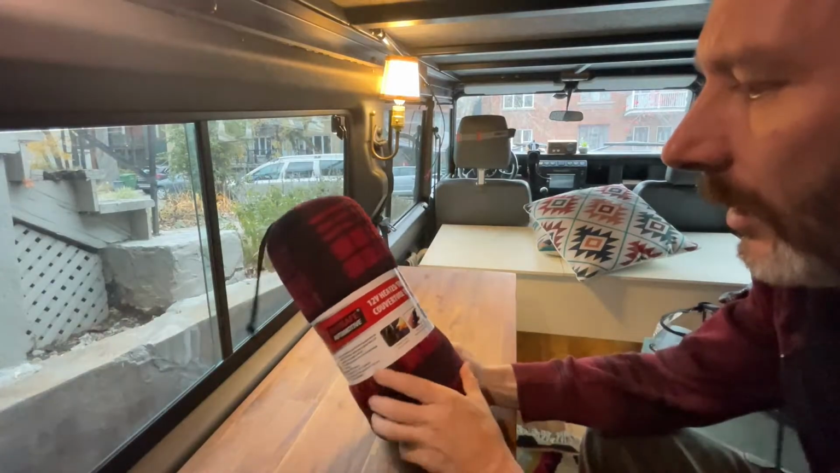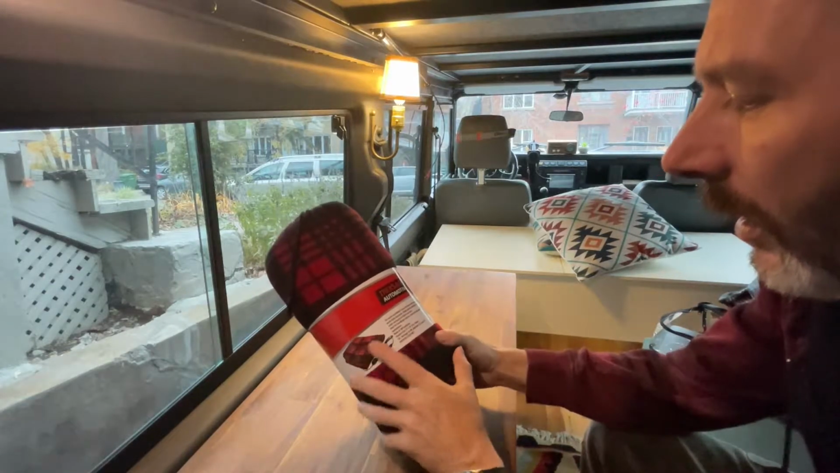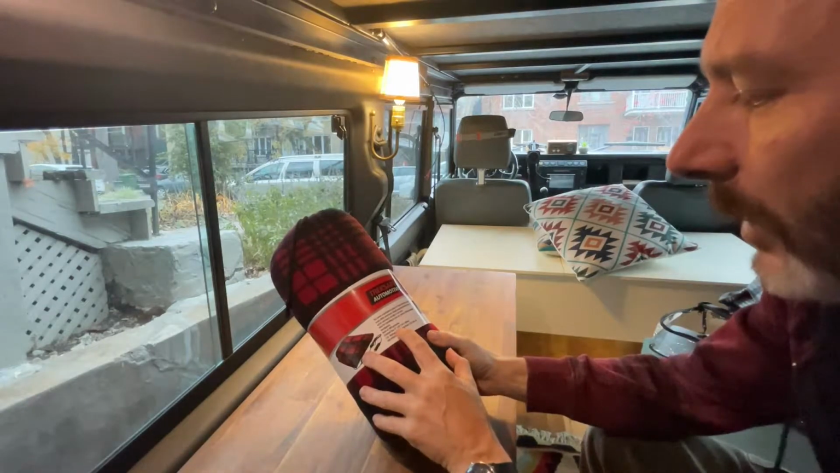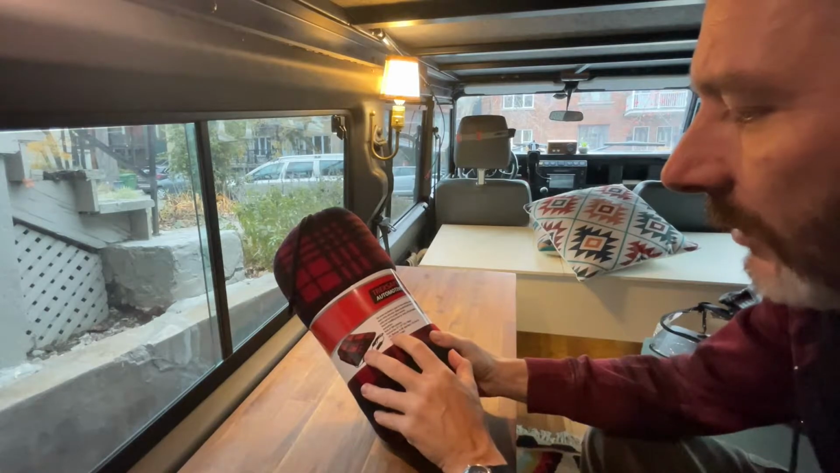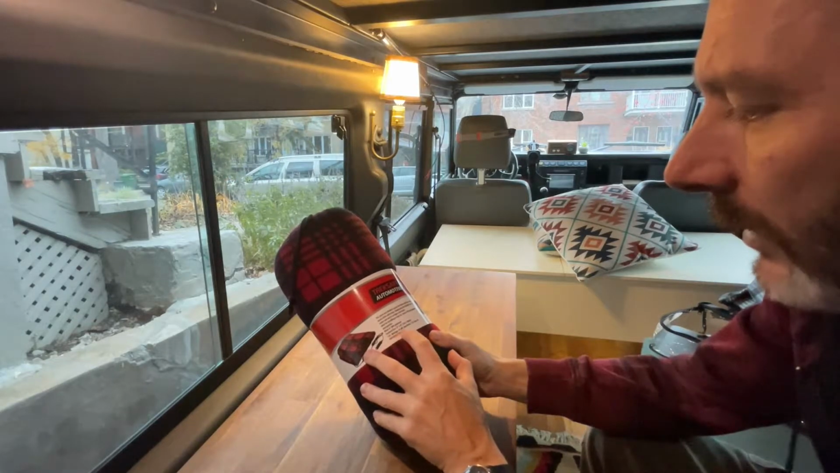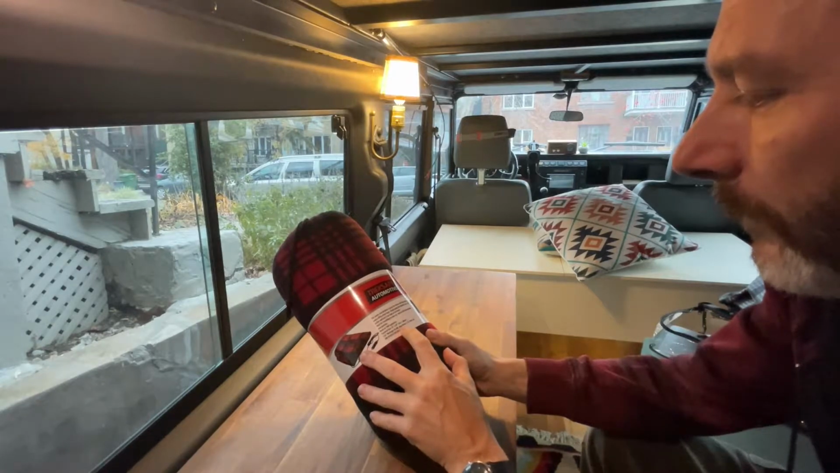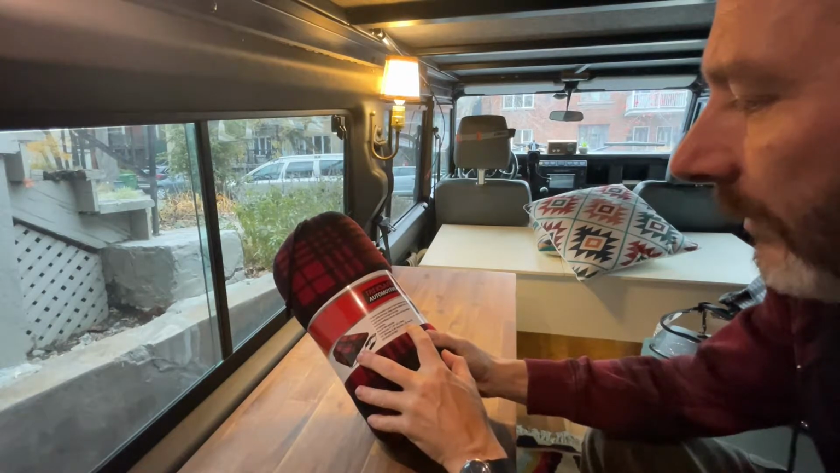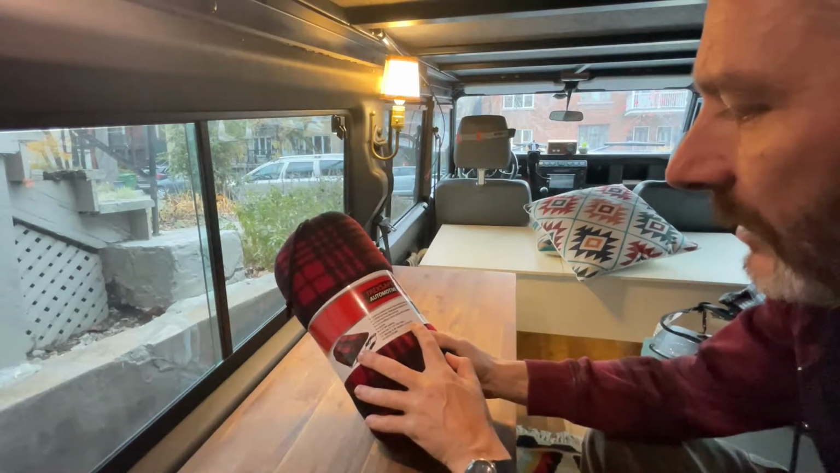The second one from Tracksafe Automotive is 57 by 39, so it's a bit longer, which is interesting. 12 volt, and it says 45 watts. Ampere draw 3.7 amps, and it has a 5 amps fuse.